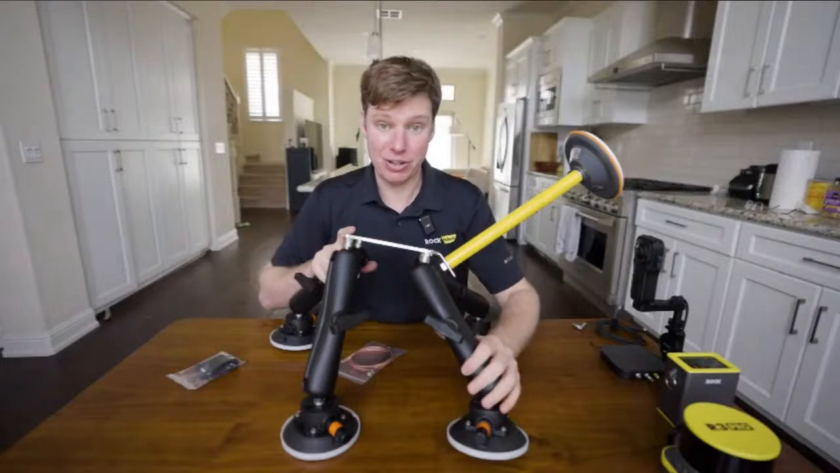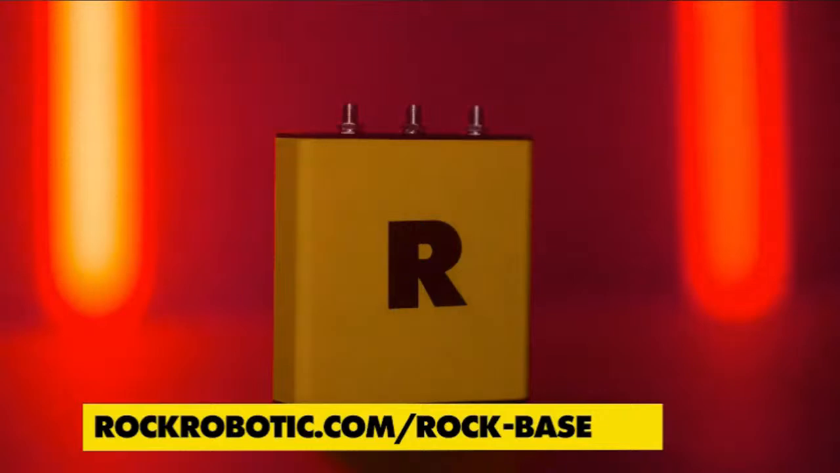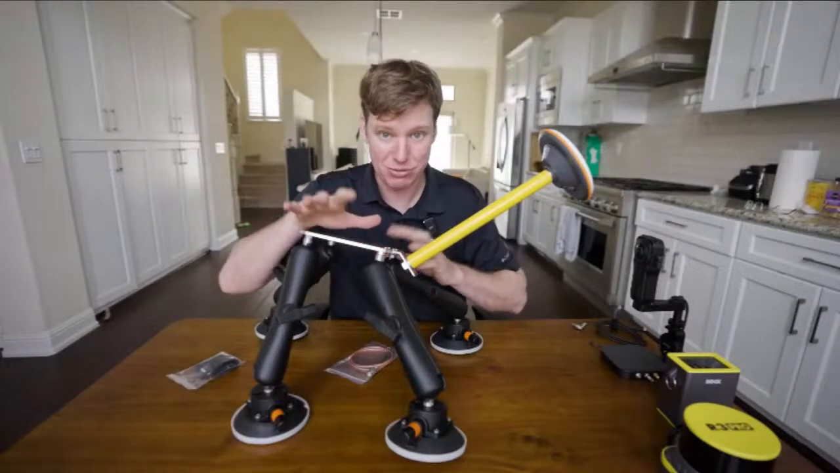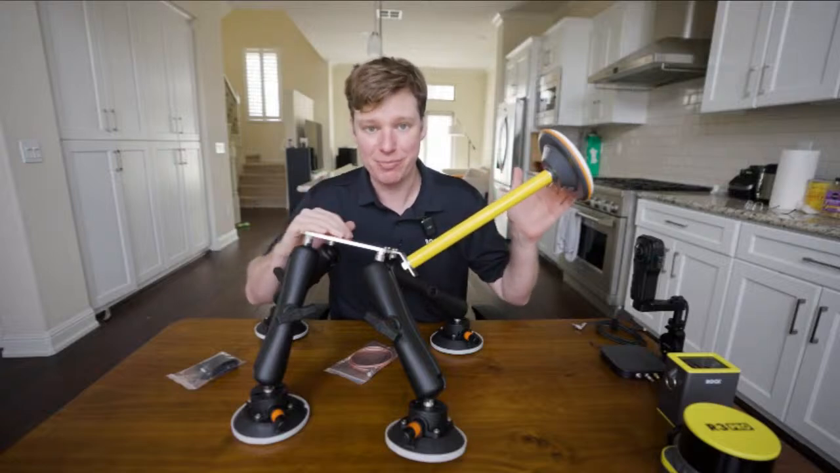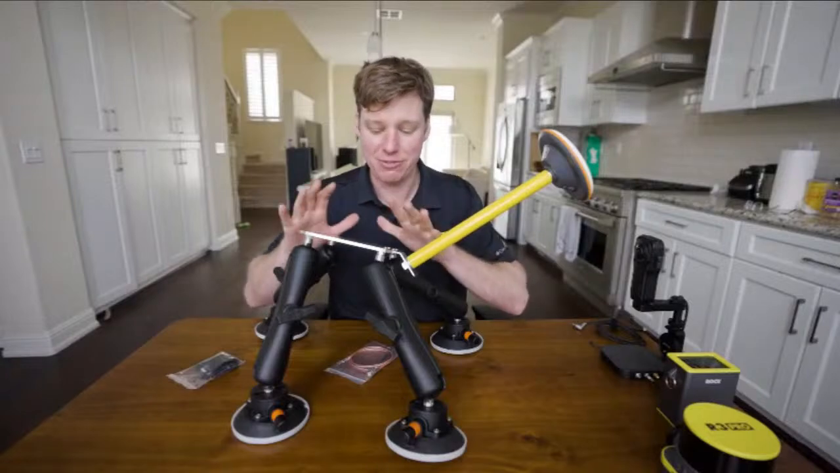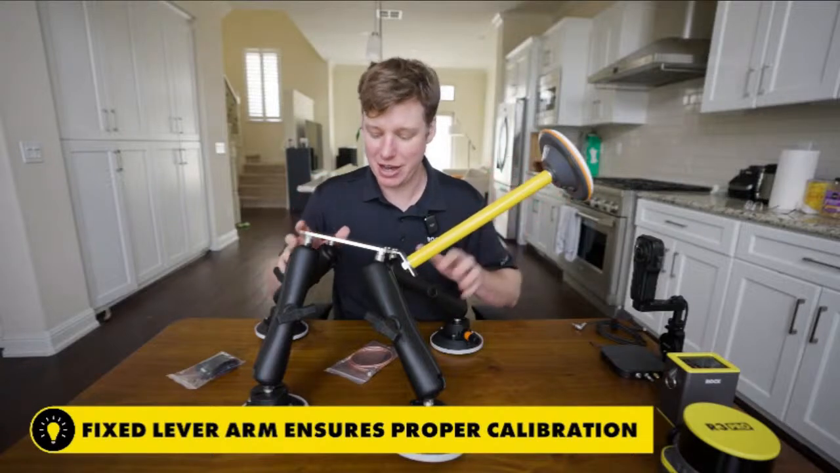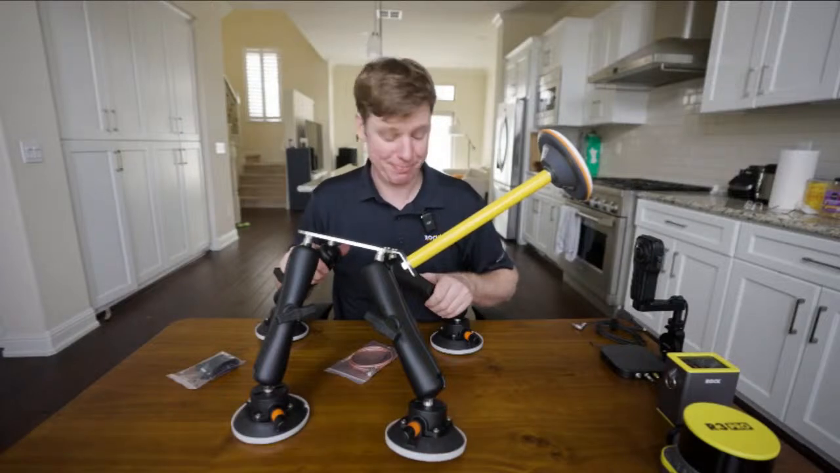A couple other things that I really like about this: this is the exact same antenna from the Rock base, and this actually gives us a fixed lever arm. So whenever the R3 Pro is mounted on here, which I'll do really quickly in a second, you'll see there's always a fixed lever arm. Meaning, when you do calibration, we know the distance from here to the LiDAR very well. So calibrating for the lever arm is not that big of a deal. We know what it is. We've measured it here at the factory before we sent it to you, and that works really well.